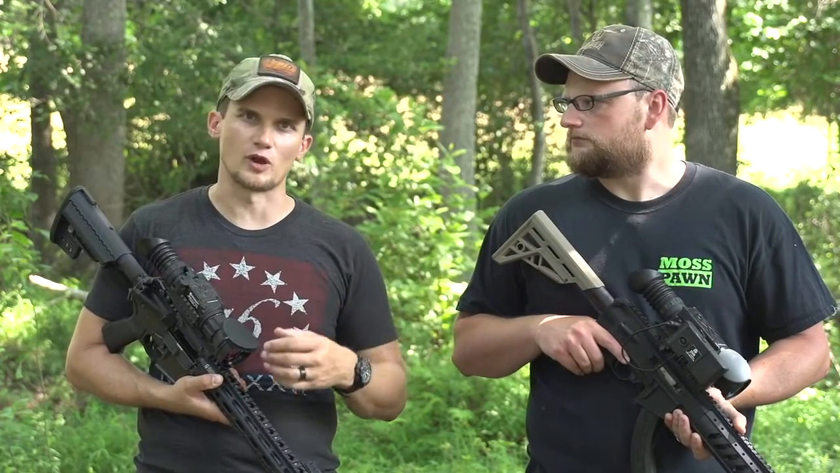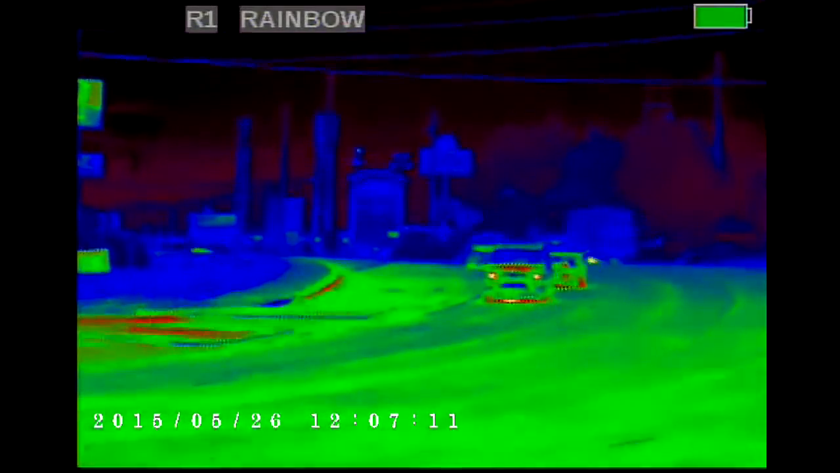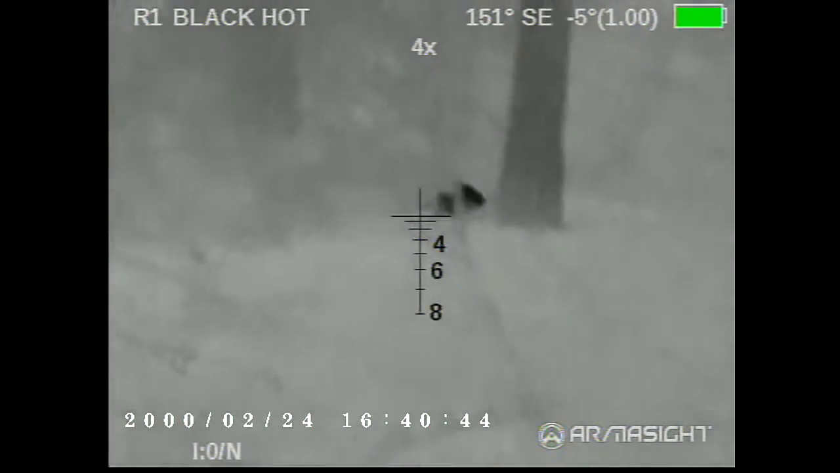But in the civilian realm, a lot of professional hunters and such, or say you're a guide out in Texas or whatever, and you've got a huge ranch and you've got a hog problem. Well, you might want a thermal so you can take it out there at night, and you can seek those hogs out in their natural environment. And they won't really know that you're around.